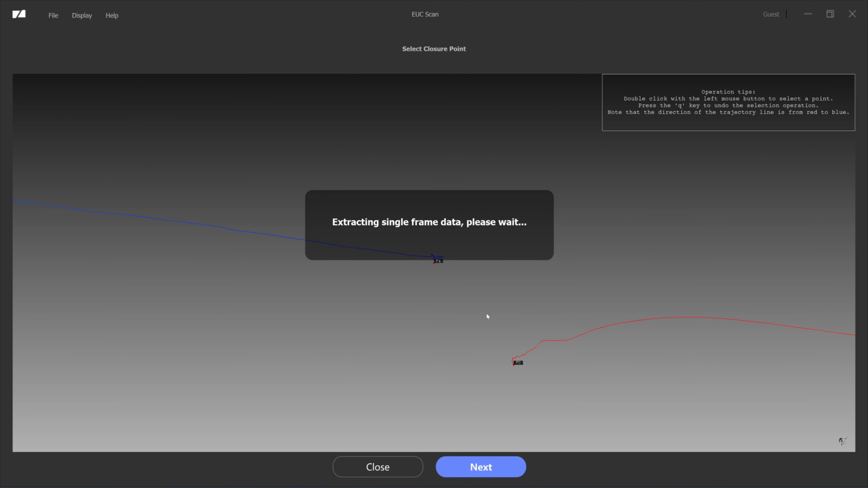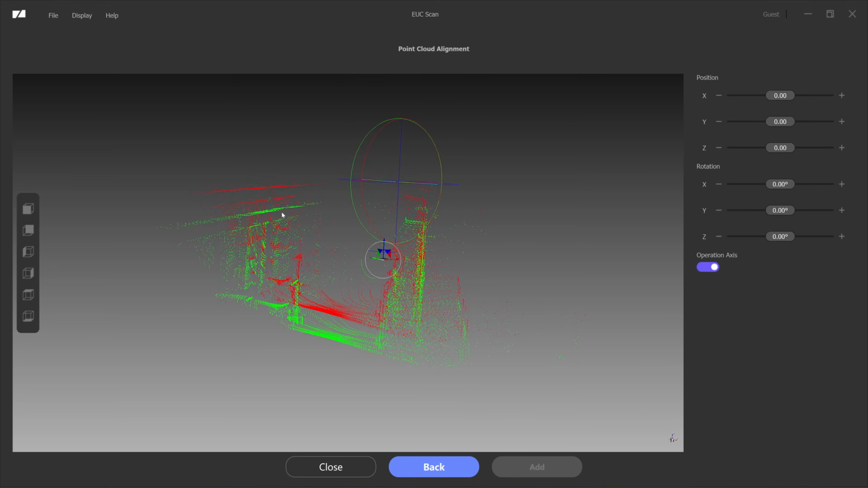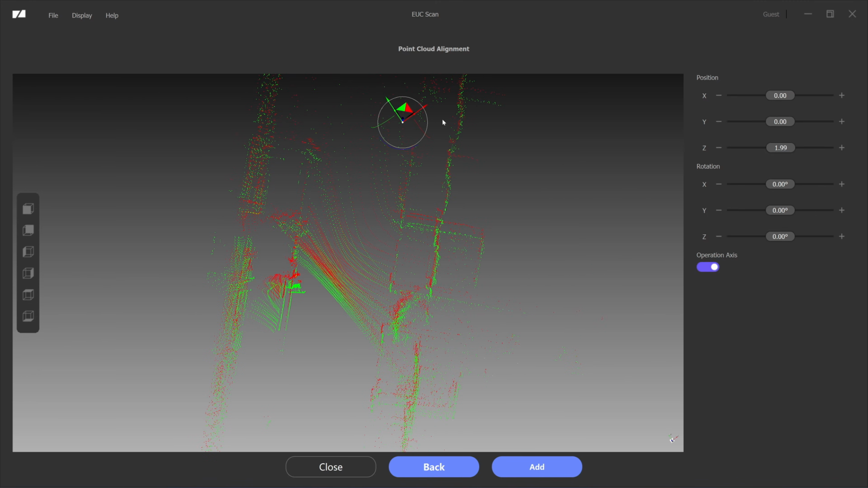Click on next. Okay, so you can see that there is a discrepancy between the red and the green color. So I'm going to move the blue axis up here. Then I'm going to move the X and Y axis.